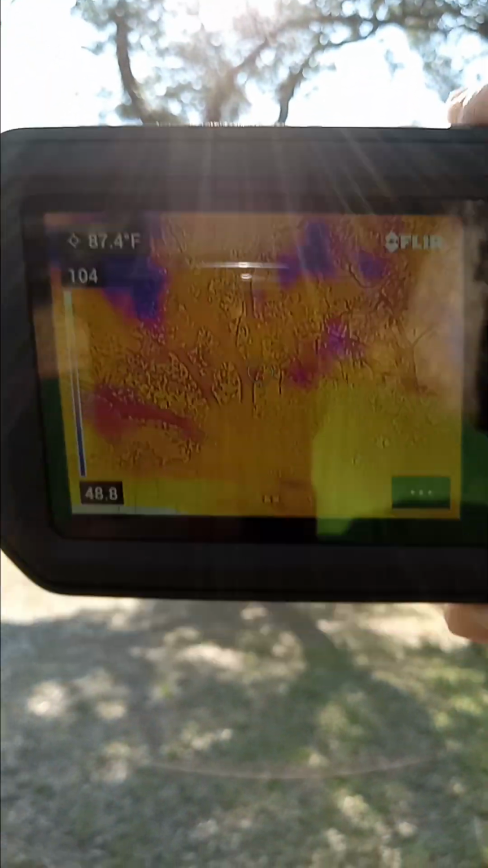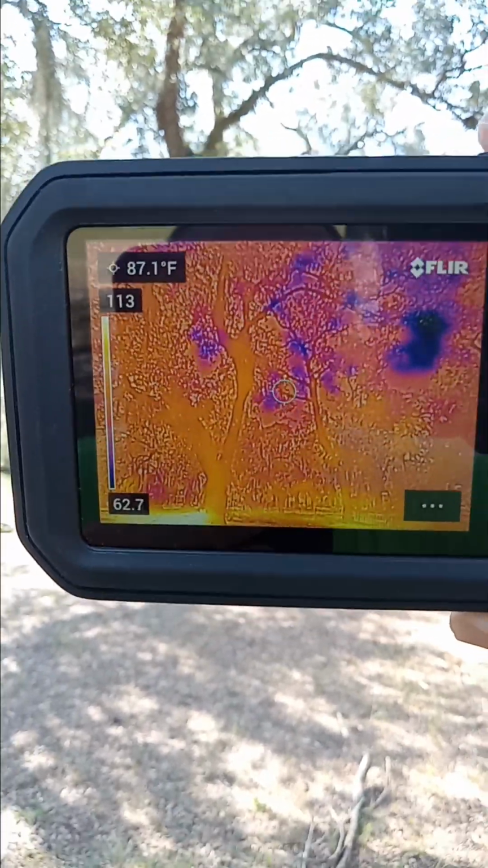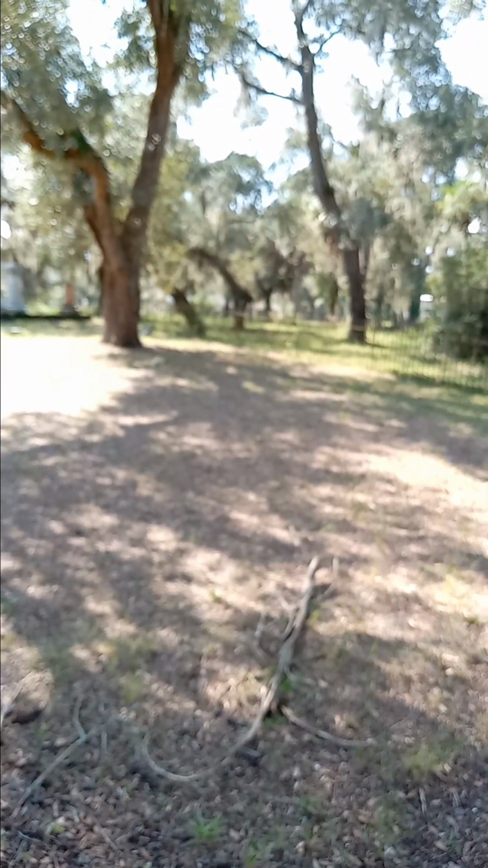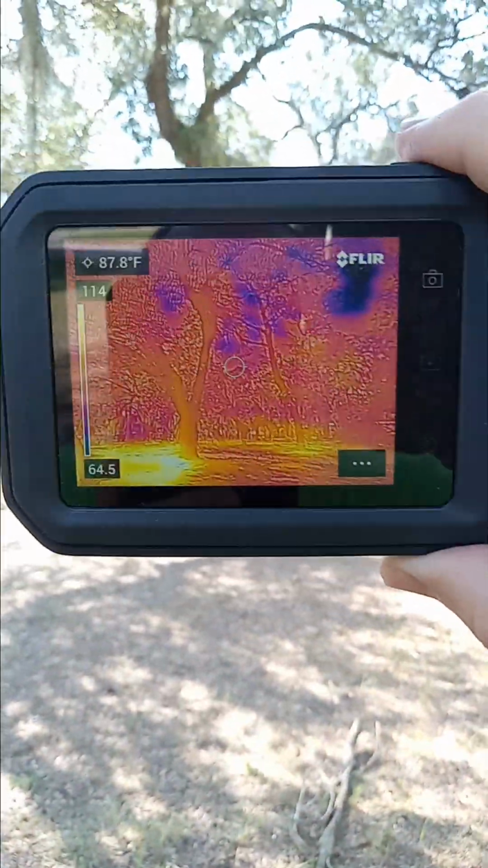I've got the sun in my eyes here, so it's going to give me a mirror image as far as taking a picture of the screen of my C5 Thermal Camera by FLIR. Now I'm moving back to where I was in the shade of this tree, because sunlight during the day will really give you a mirror image, and I won't even be able to see the screen through my camera. The C5 camera is excellent. I have no problems with that at all. When you're seeing the mirror image, that's me trying to take a picture of the screen of my C5 camera.